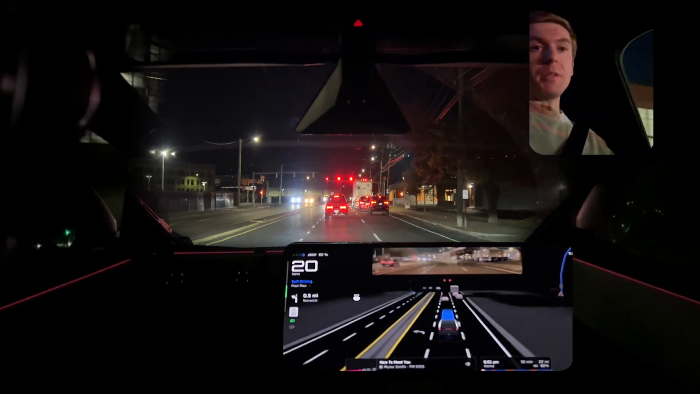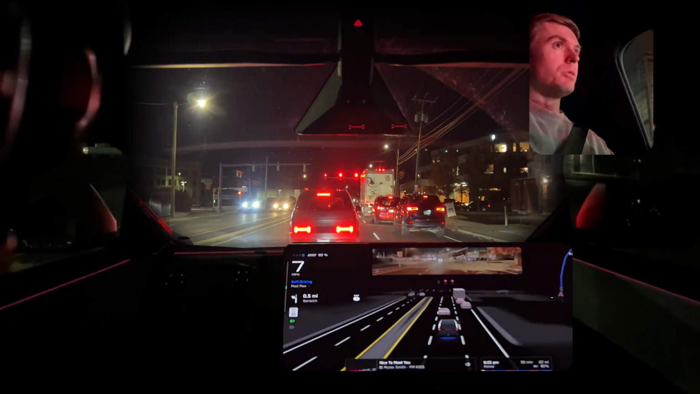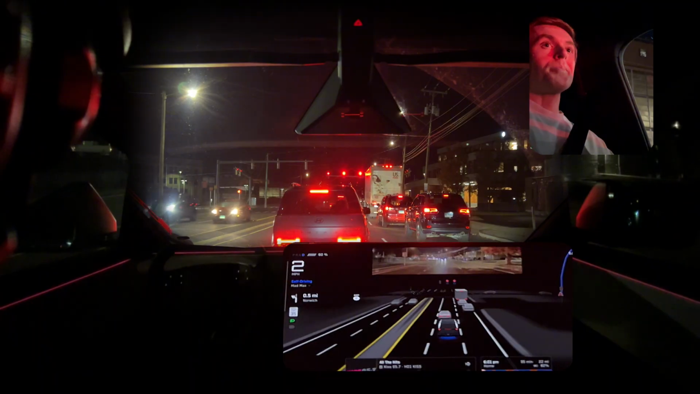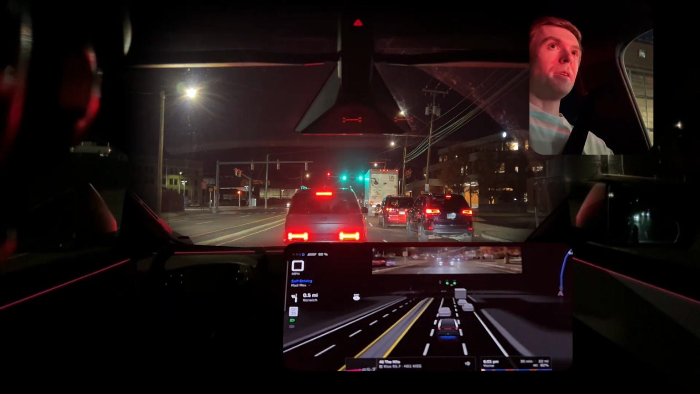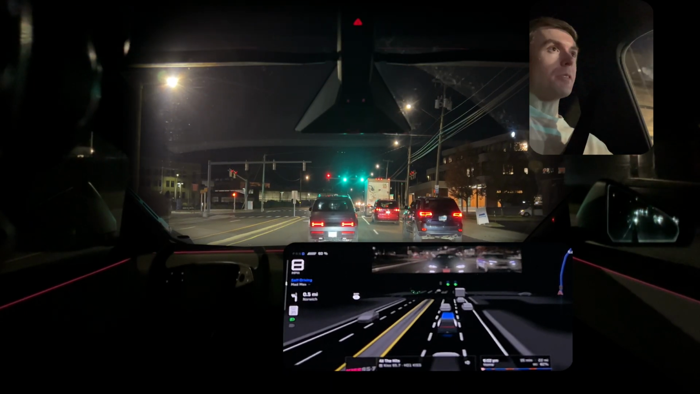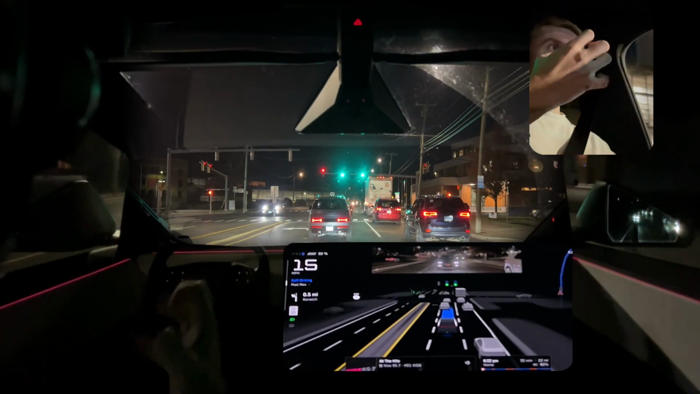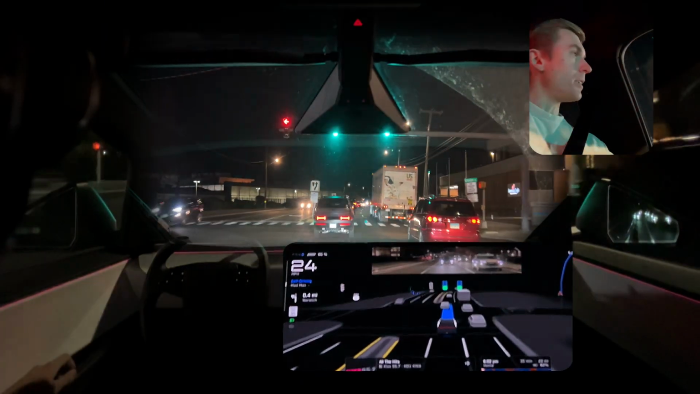I saw it was available to me, so I'm gonna make tonight's post using Grok 4.1. That's gonna be good. Hopefully it brings some new creative writing, the interesting angle, extract more detail from what I'm saying here, what we're observing via FSD.